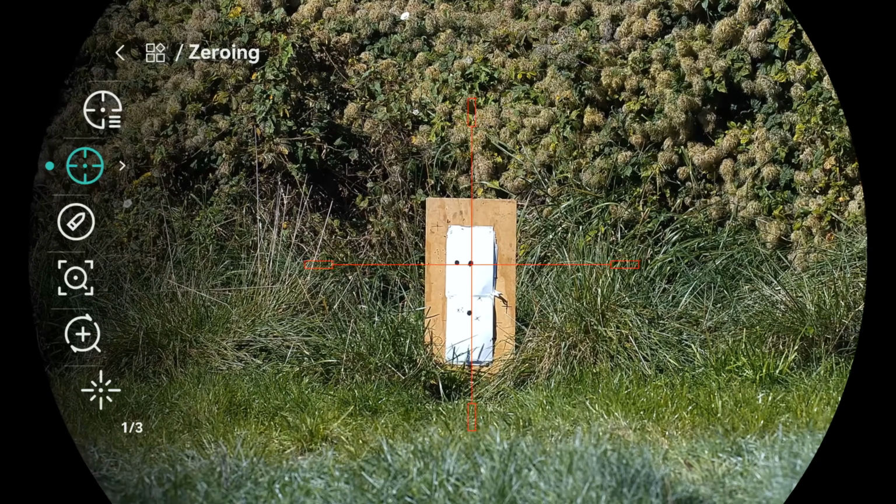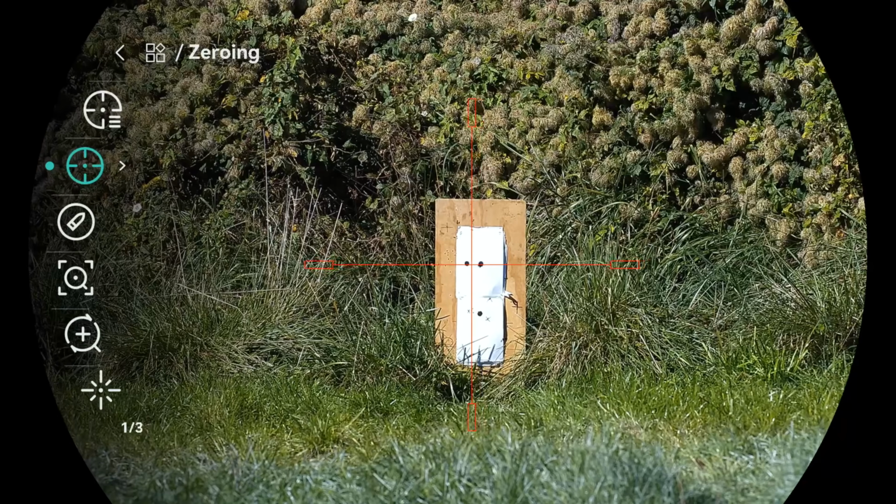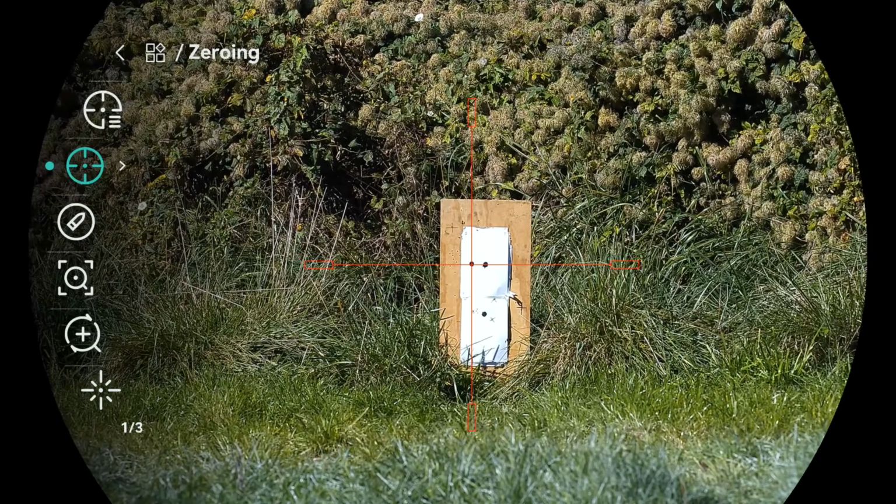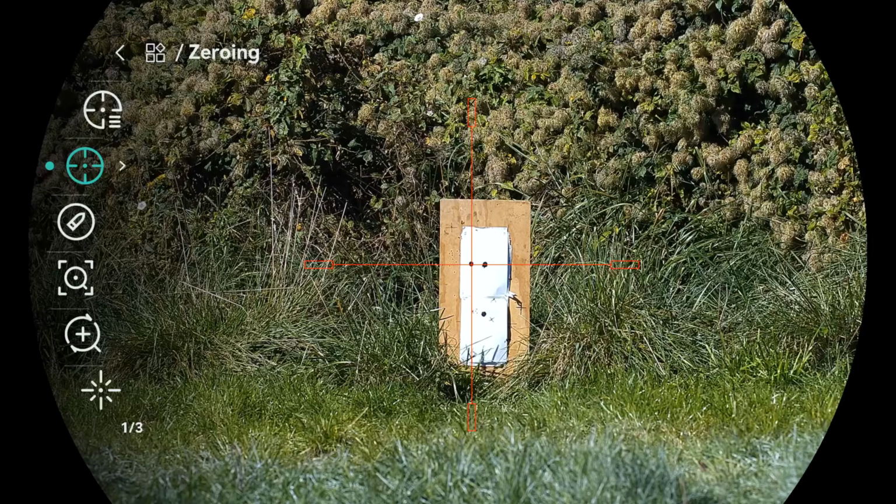Now we'll take a shot at the black dot on the right hand side there, and I'll just see where everything's sitting after moving my point of aim.